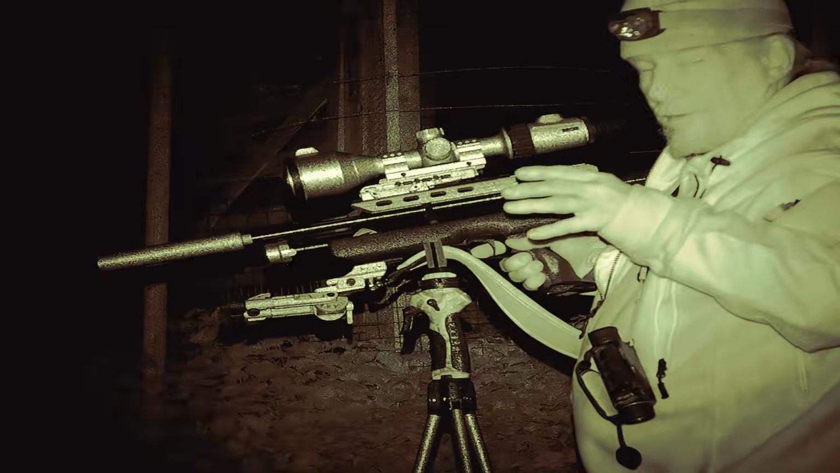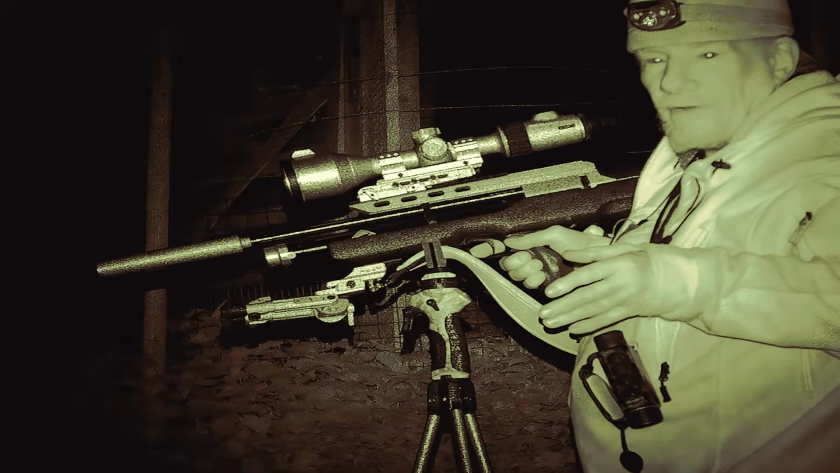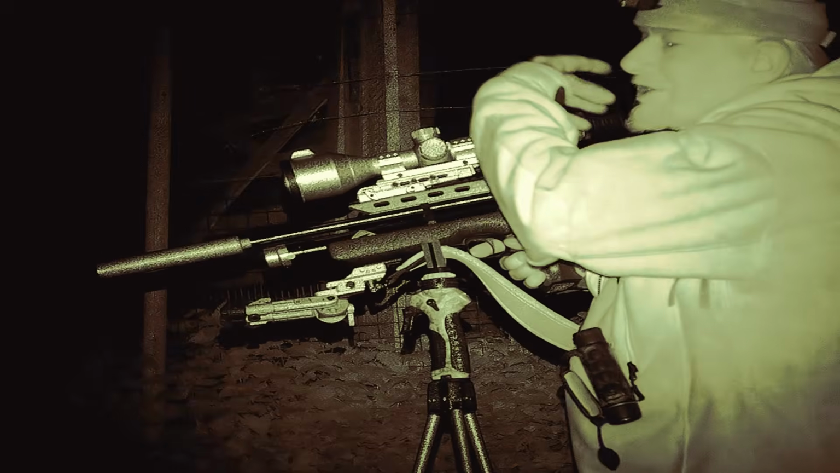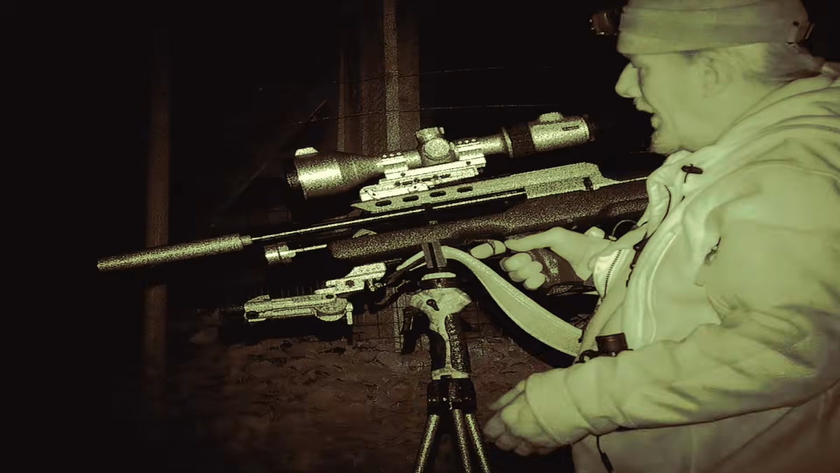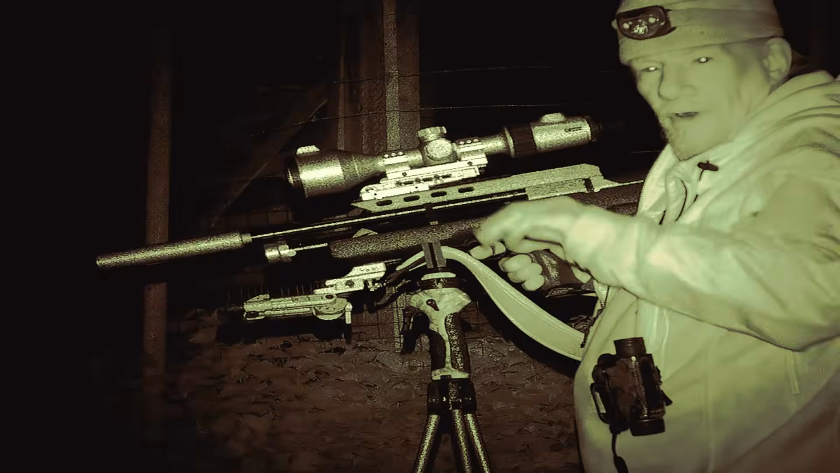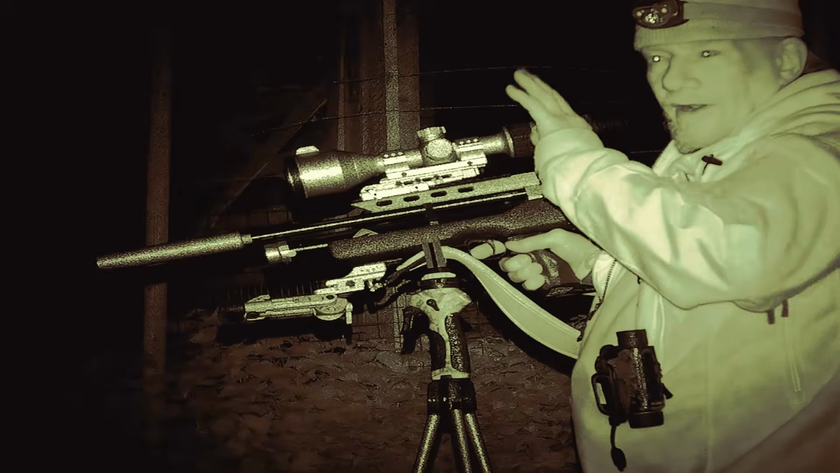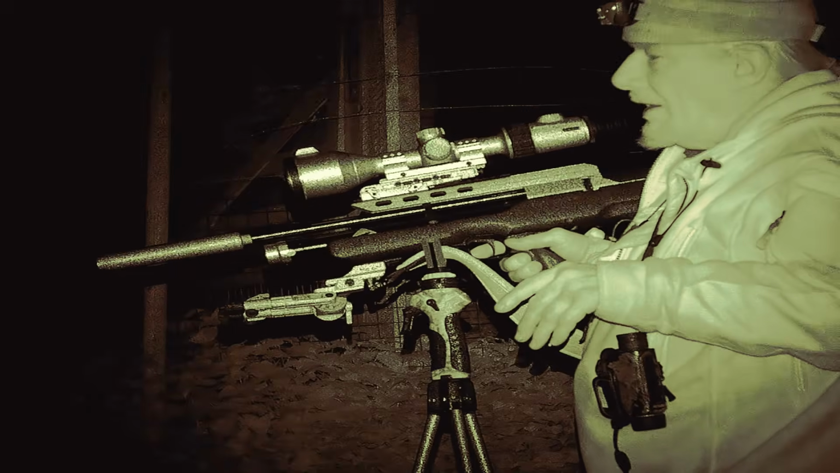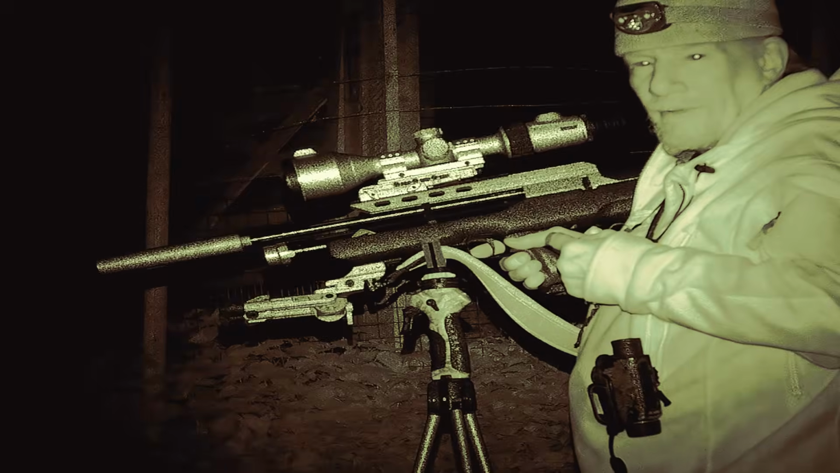And one of the biggest differences I've seen so far is the fact that you don't get night blind with it. Obviously there's no projected light, so long as you turn the image brightness down a little bit, I haven't experienced any loss of night vision yet, and hopefully it'll be kinder to my retina.